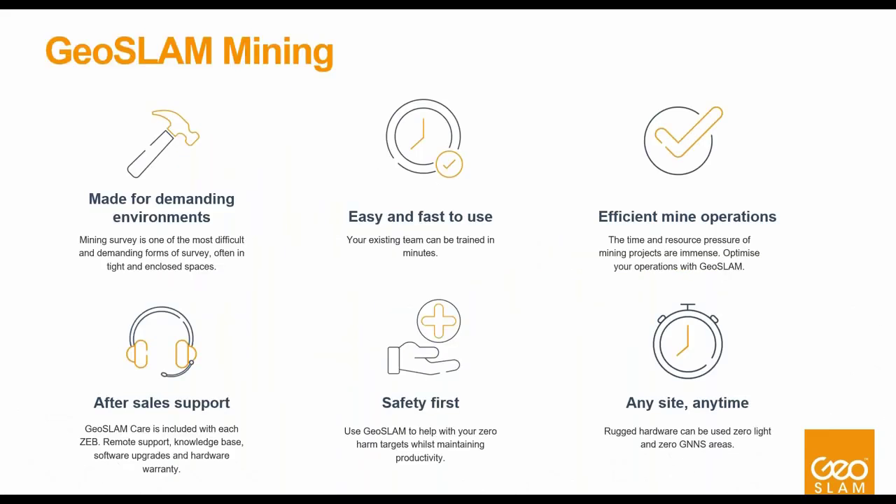So GeoSLAM mining, with many years of mining experience, GeoSLAM has built products and solutions that are made for demanding environments such as mining. The ease of use of our systems enables immediate uptake with minimal training requirements. Our quick data capture solutions help you save time and therefore result in optimizing your operations.